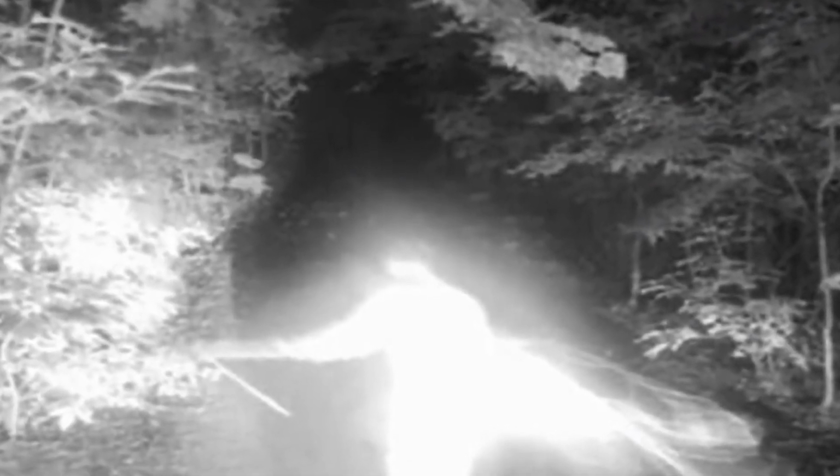One photograph showed a glowing figure wandering through the forest. The figure's arm was outstretched, holding a stick. It looked as though a trail of light was emanating from the back of the humanoid figure. If you look at the trees, they reflect the light as well.